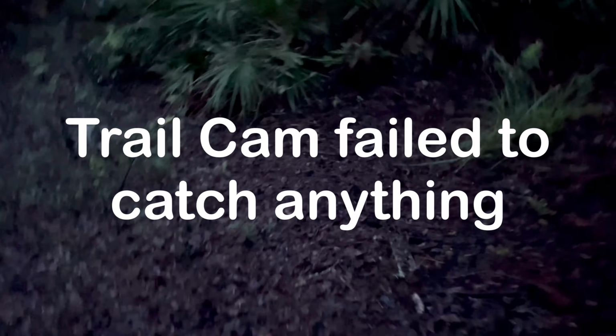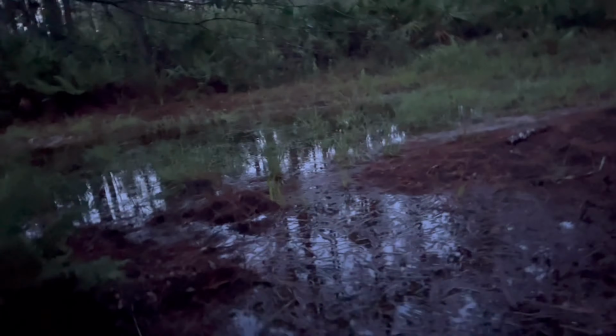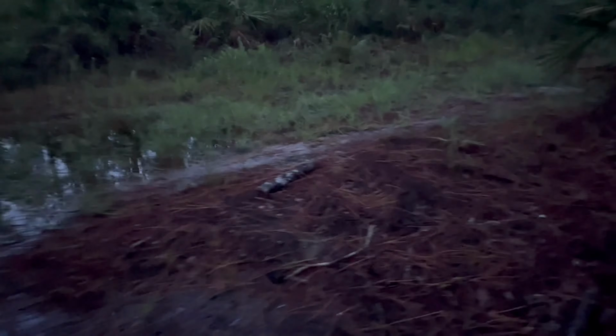So I did hear a notification on my phone of pictures, so that's usually what happens, is it'll download all the pictures at once instead of sending them like they're supposed to. So when we get back to the car and out of the mosquitoes, we'll have a better idea of what's here.